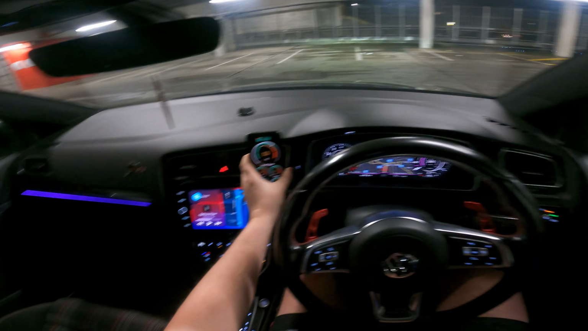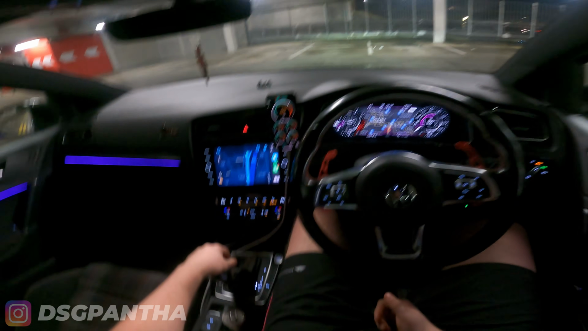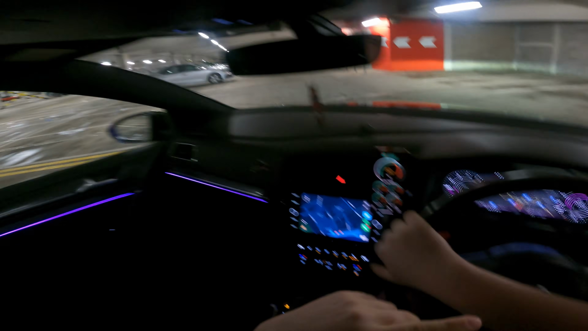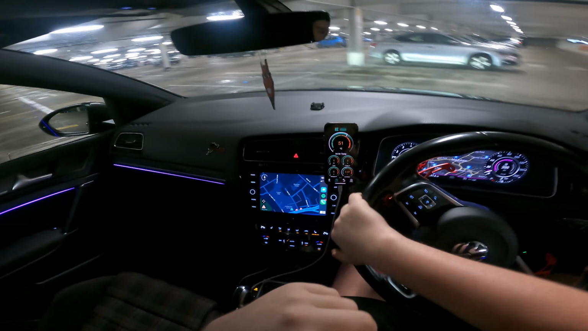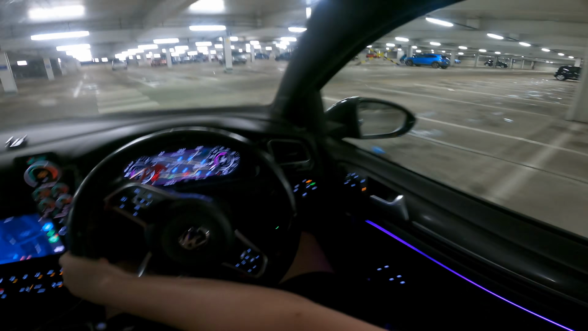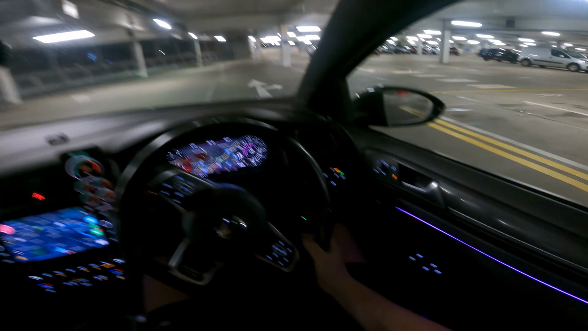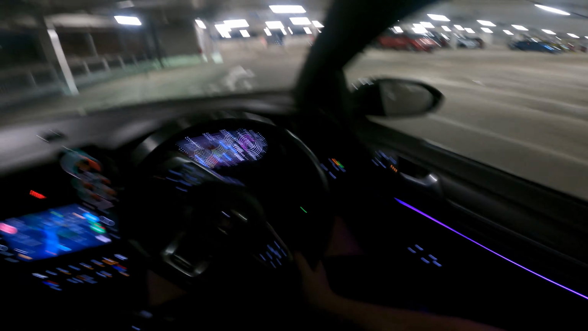S3s, Coopers, GTI. Yes, people, I hope you are all well. Today, we're going to be doing a little POV drive, obviously, in my Golf GTI, my Stage 2 Mk7.5 Integrated Engineering Golf GTI. Now, this is a late night one. I don't normally do them at night, but we're going to do one.